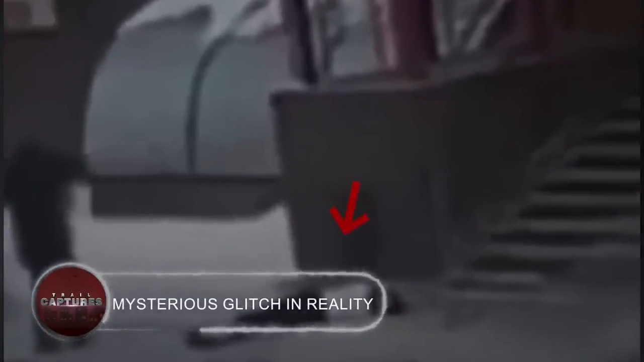Mysterious glitch in reality. In this strange video that went viral on social media, a man is shown naively going down a set of stairs without any idea what terrifying things are going to happen to him. Something very unsettling occurs when he goes onto the pavement. Out of nowhere, he trips over a woman's lifeless body that's lying on the ground.